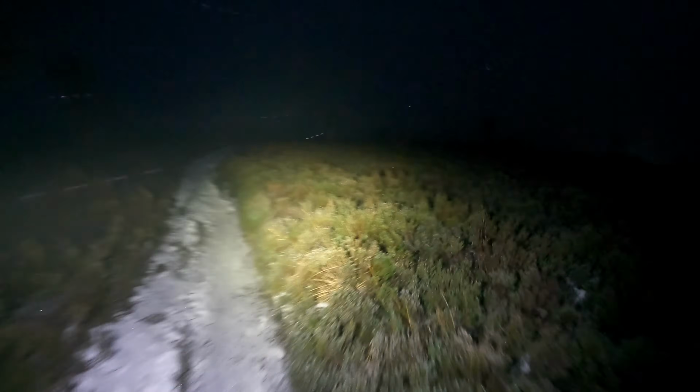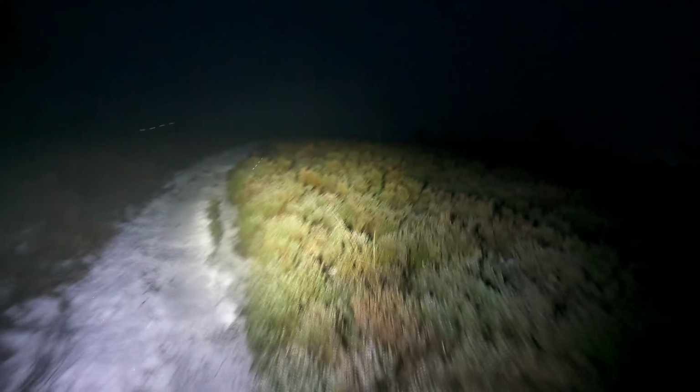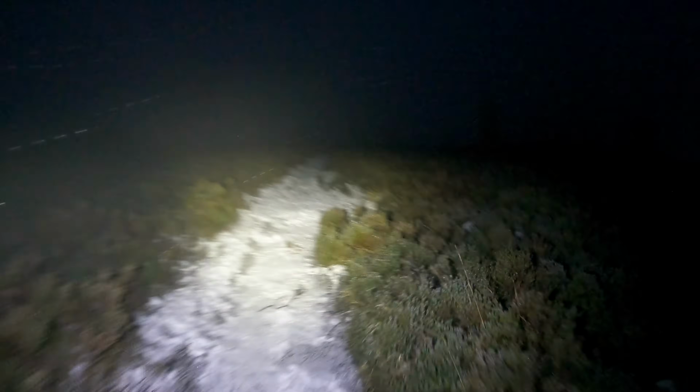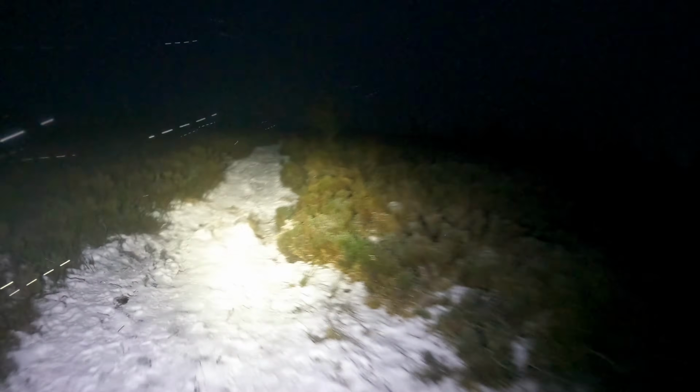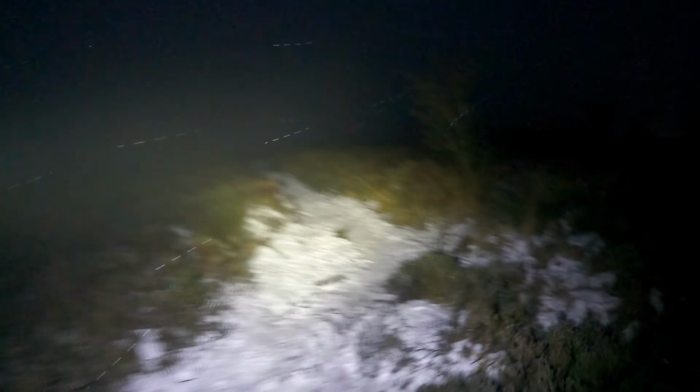No problem at all seeing any obstacles. Just make sure you look ahead so you can react in enough time. So yes, it's very dark now, and you can see, I can still see the trail fine. Loving this, the temperature's just right. Because the clouds have come in and it's snowing, it's actually warmer than what it was earlier on today. My fingers are fine.